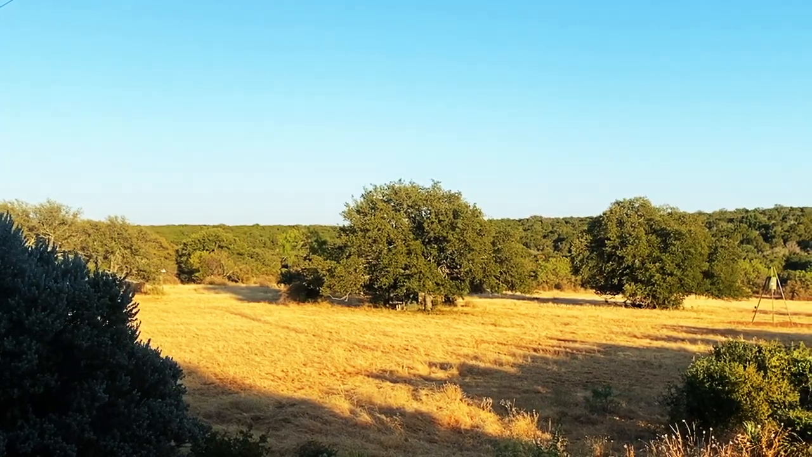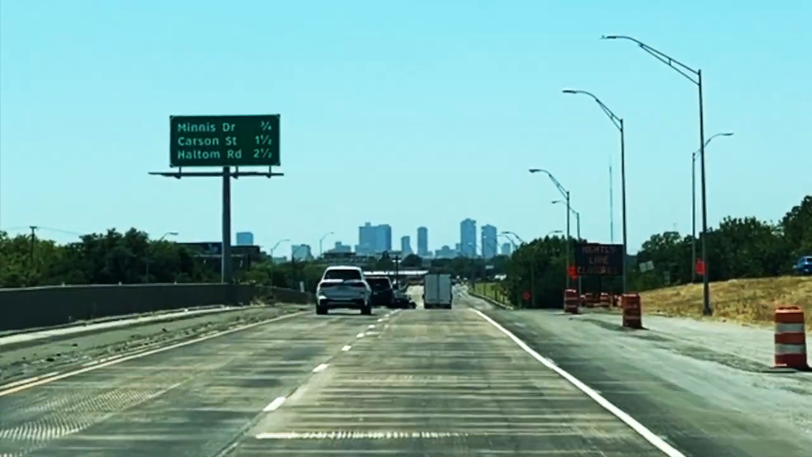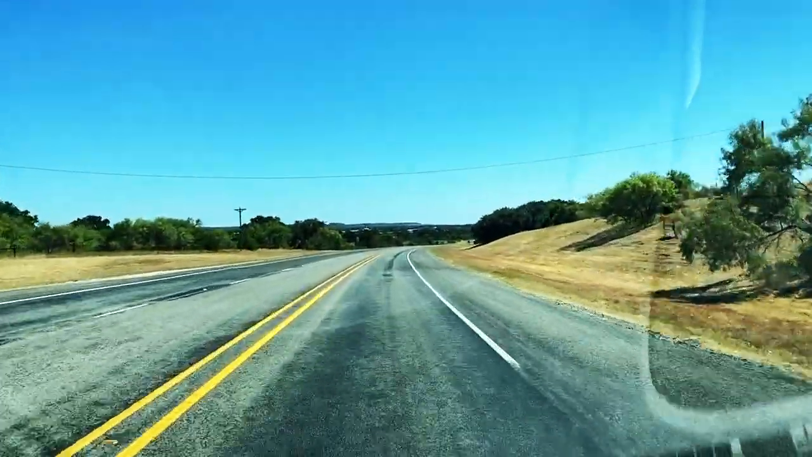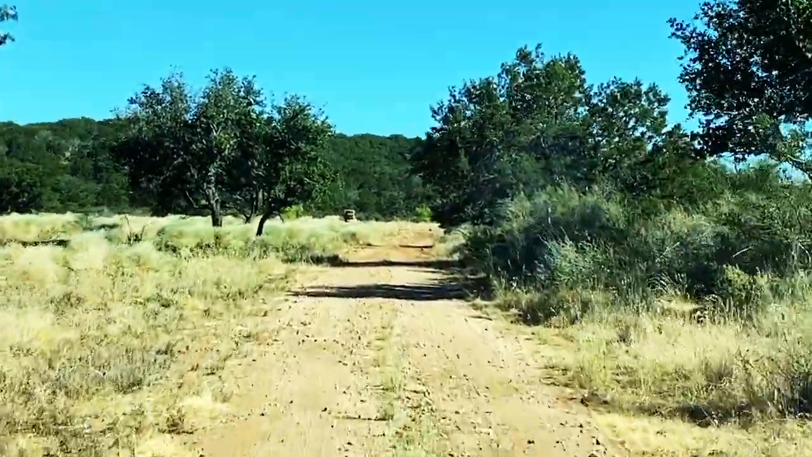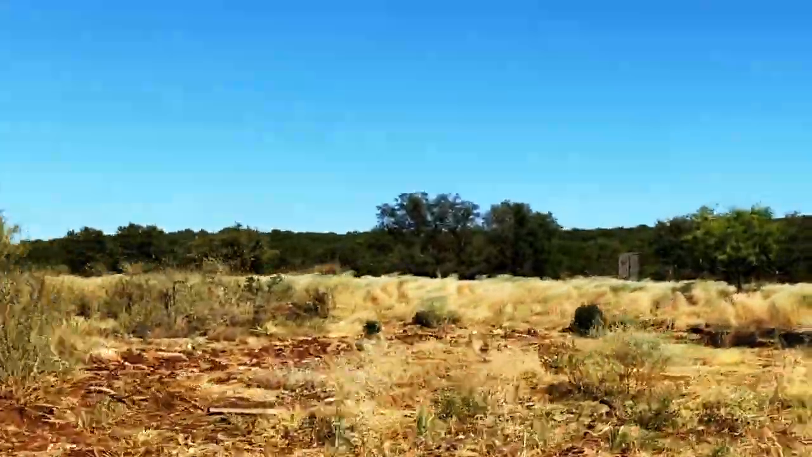Got invited down to beautiful but scorching hot South Texas. It's surreal to leave a city of millions, drive deep into the hill country where you may not pass another human being for 15 minutes. My favorite part of the drive is the last 20 minutes to get from the main road literally to the last house on the unpaved road.